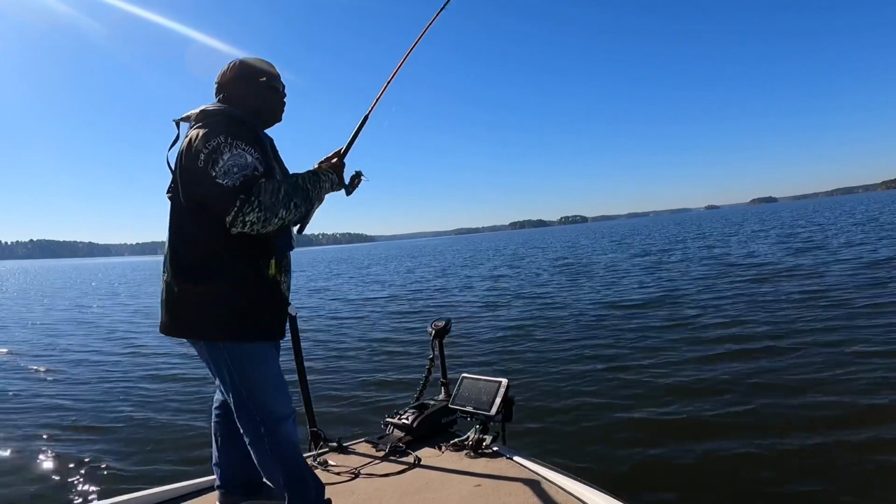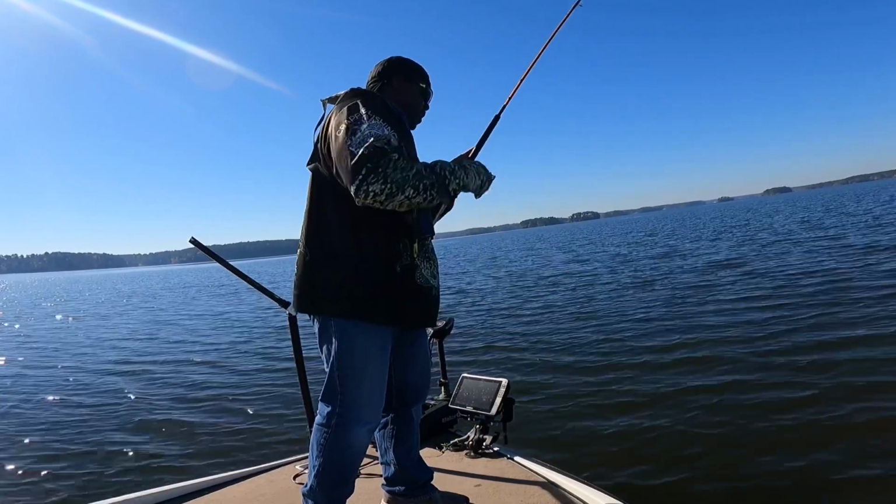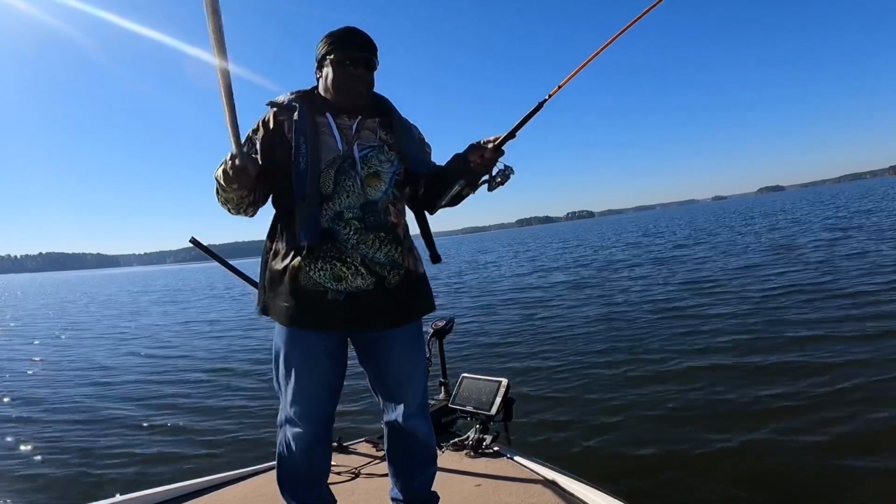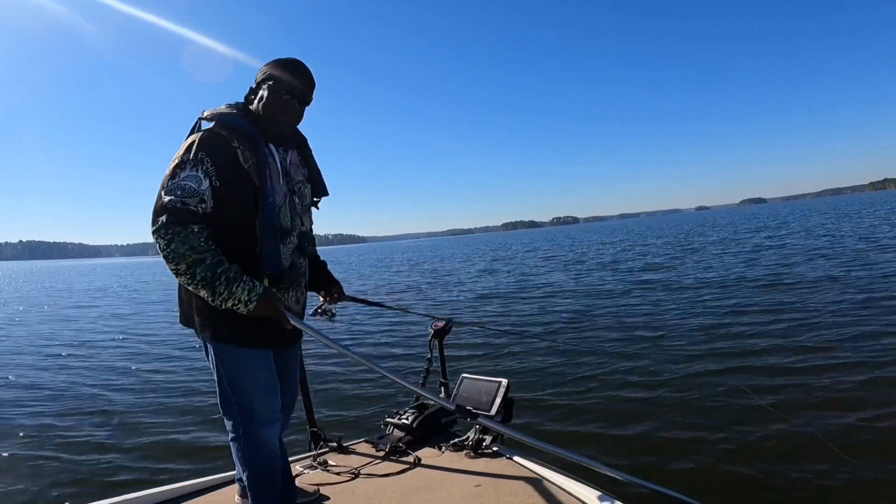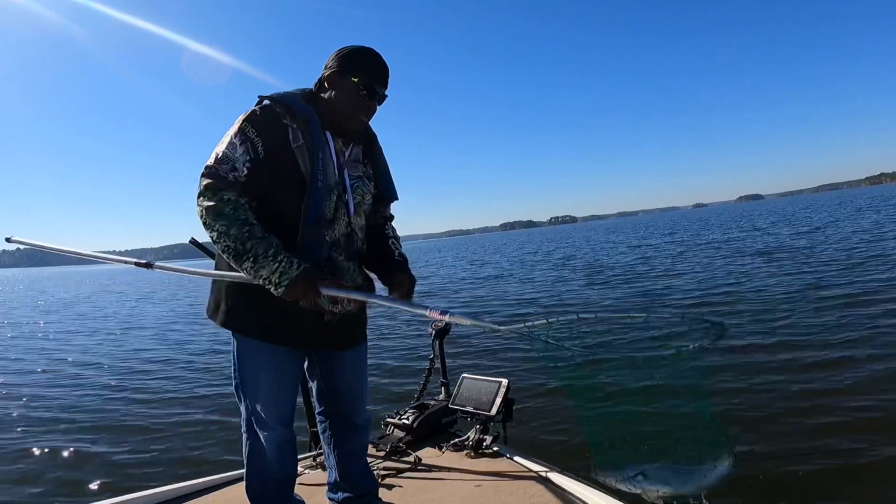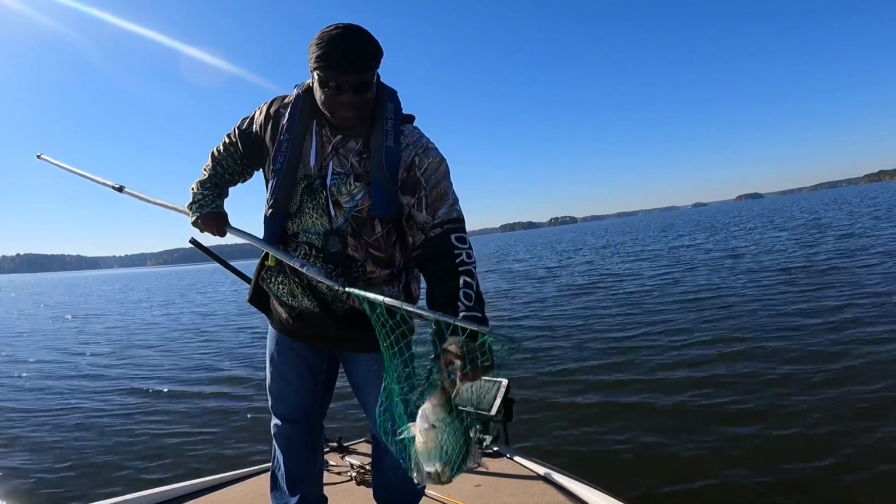There we go, that's another one. I think they're coming from down deep. Boy, they're coming from down deep. I'm catching these fish, at least these last 2, I caught those fish 35 to 40 feet deep. They big. Oh, ooh, she's fat. She's heavy. Got some good sized fish out here today. This is only my 4th fish.